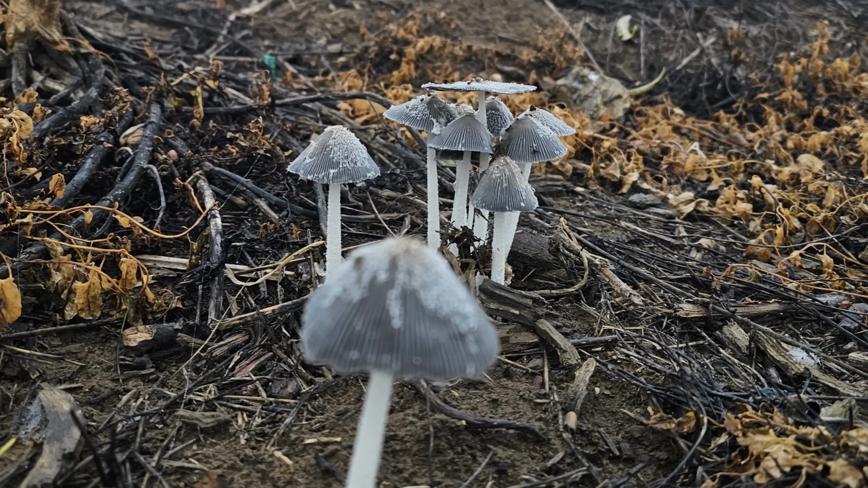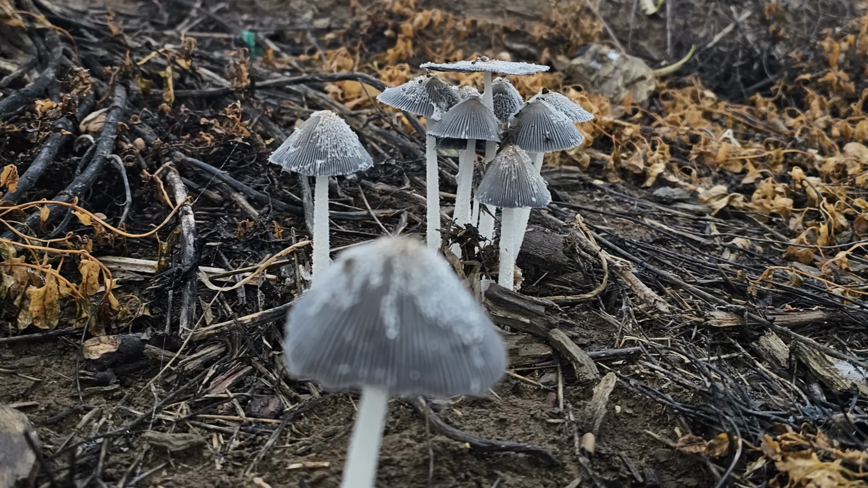And the most interesting thing I found out there was some really cool blue-gray mushrooms. If you can tell me what mushrooms they are, let me know. But regardless, I wandered around, didn't find anything, and figured, you know what? If I find it, I'll find it. That was until the night after.